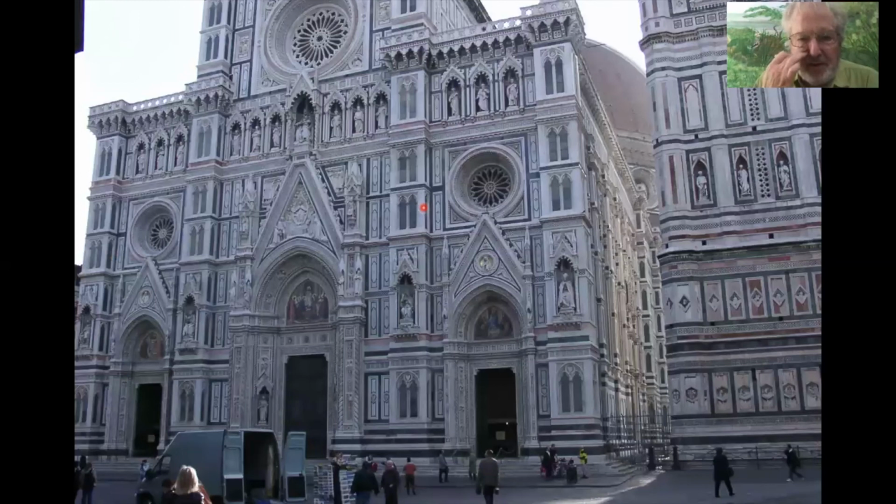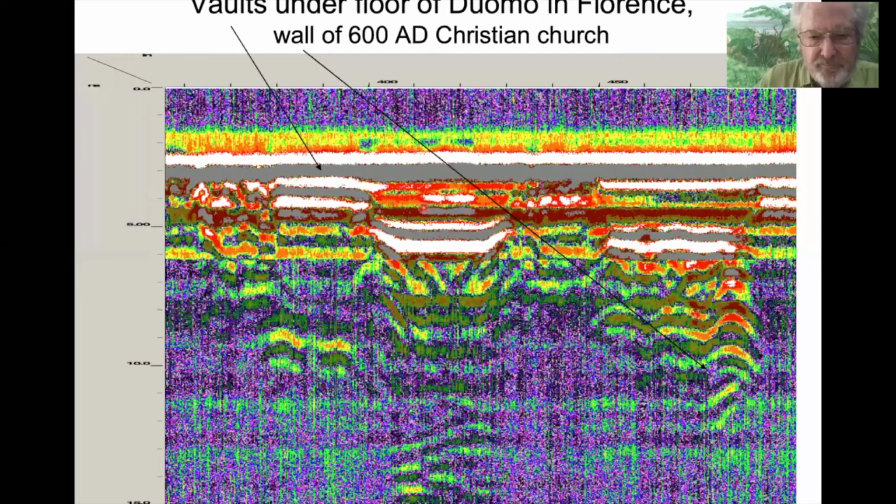Moving on to Italy, the Duomo in Florence. We were lucky to get the archaeology leader in Florence to let us into the basement of the church, which is not open to the public. And we did a 2D survey line that we're looking at here.